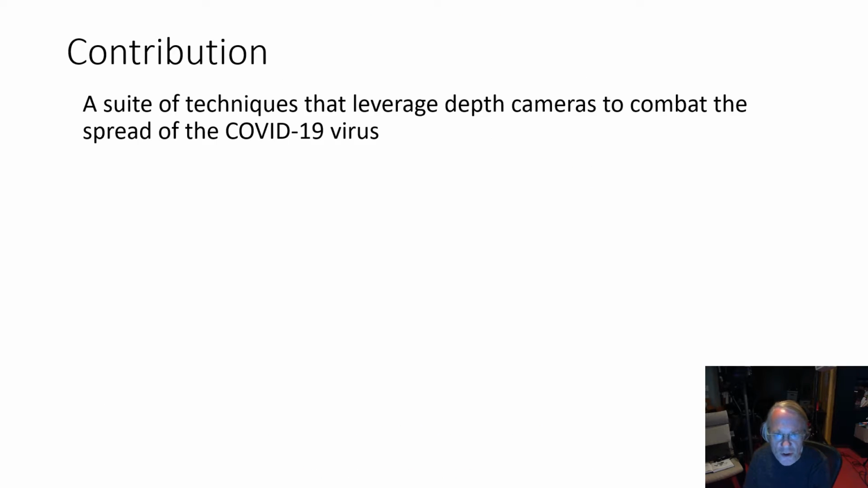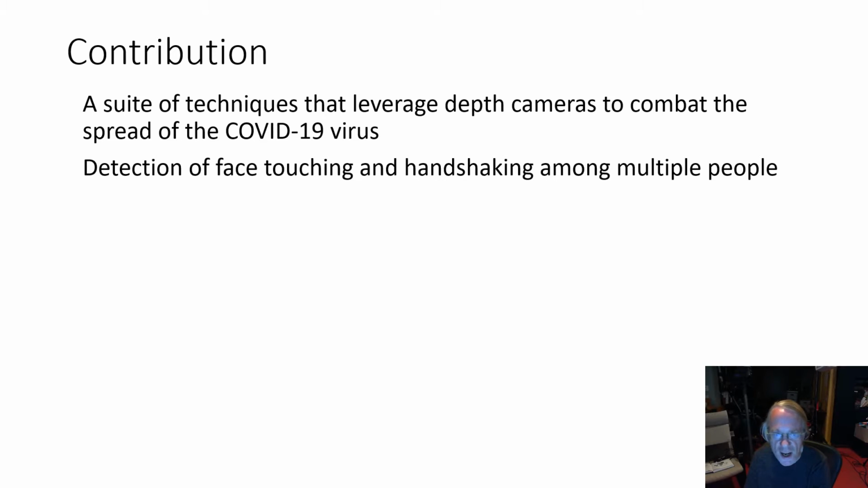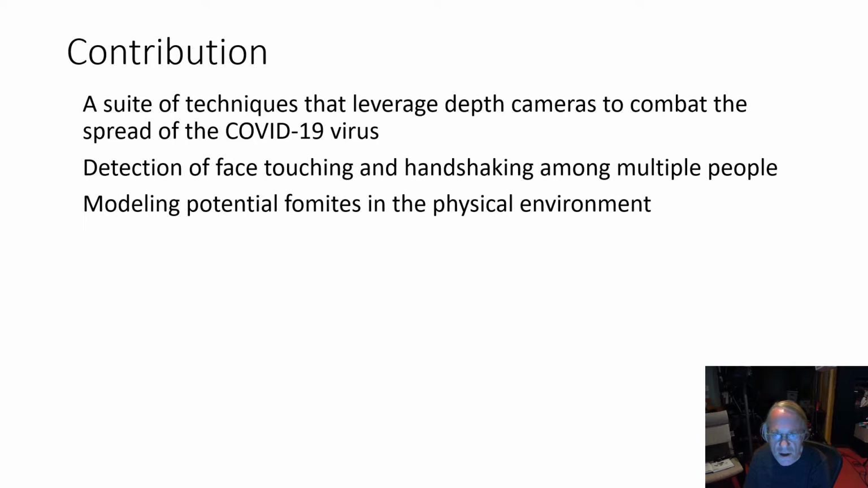This paper contributes a suite of techniques that leverage depth cameras to combat the spread of the COVID-19 virus. We extend the earlier Azure Kinect-based demo to include detection of face touching and handshaking among multiple people. And we add the modeling of potential fomites in the physical environment.